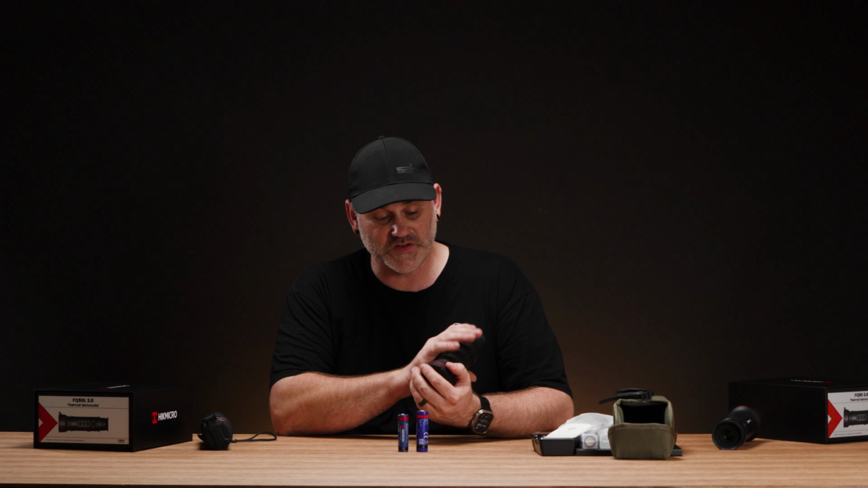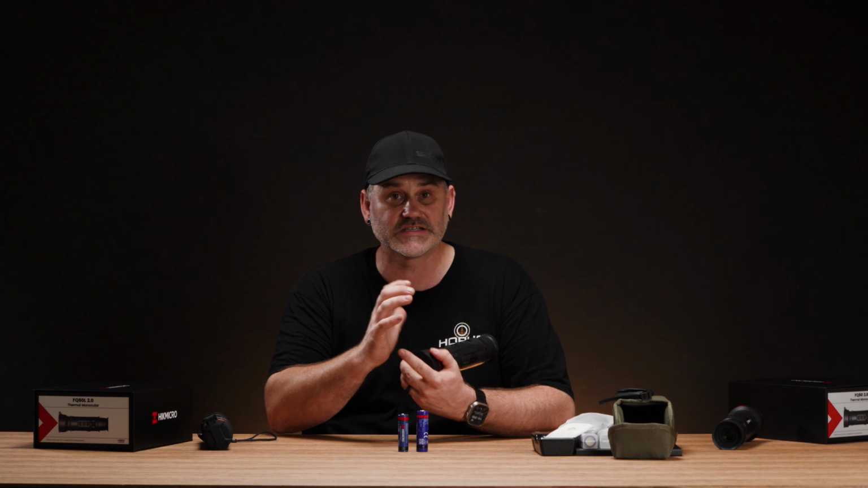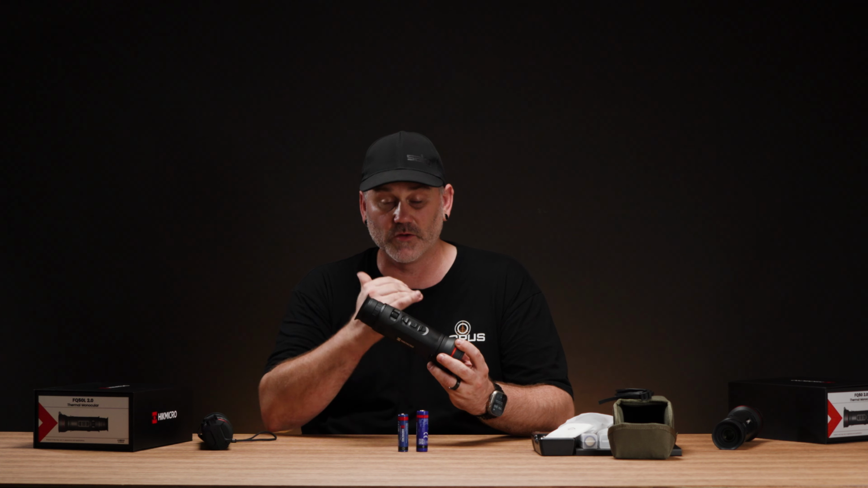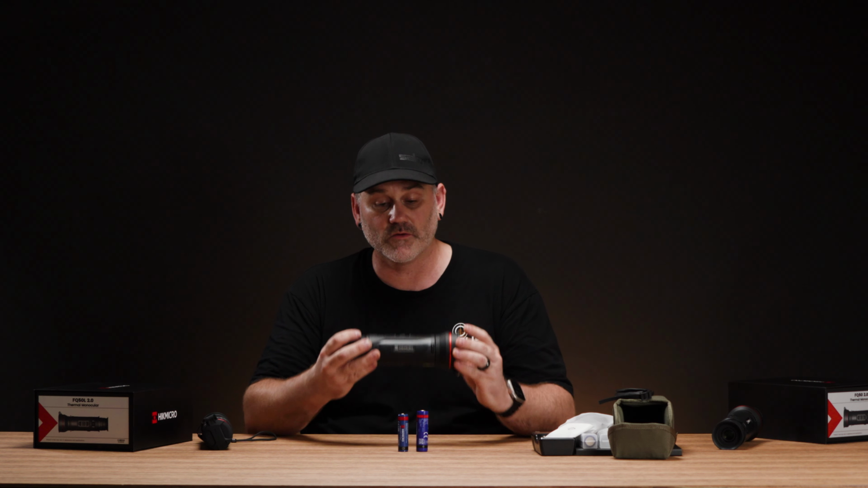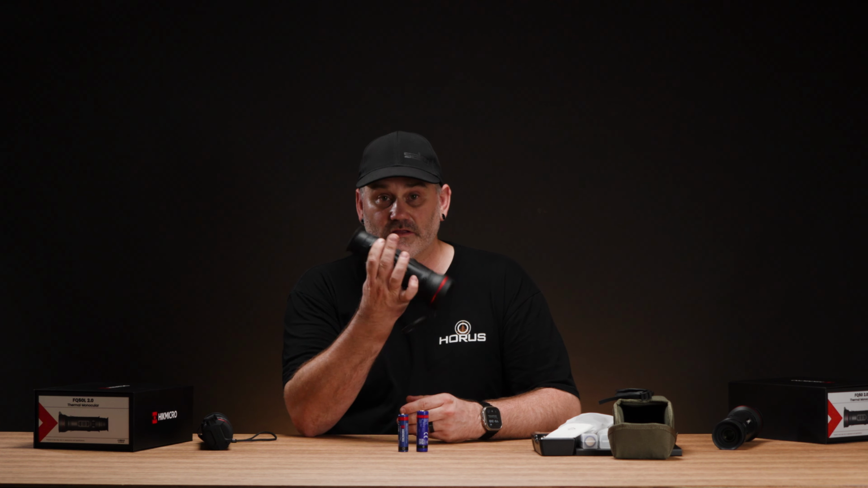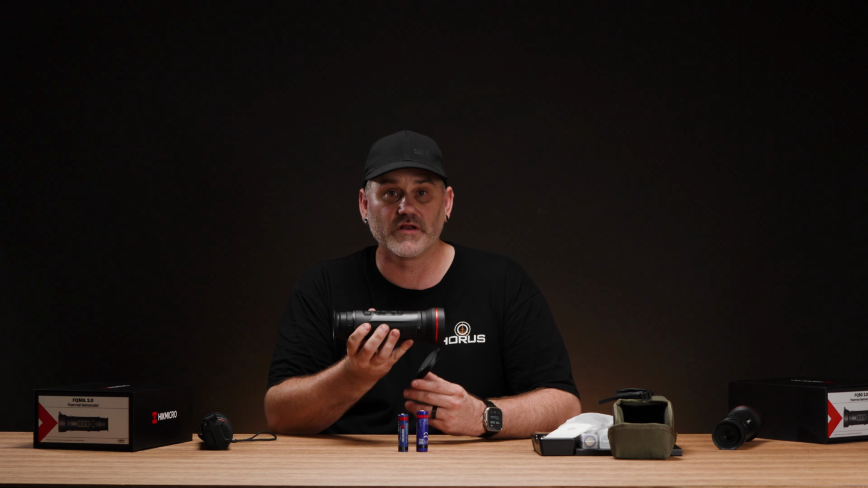So the only real difference is the form factor, if you like something larger that fits in the hand, or this. Now, if you're going to remote mount it, this would probably be a little bit more slimline, a little bit more ideal. So perhaps that's really the defining feature here, is the form factor it's in and depending on how you're going to use it.